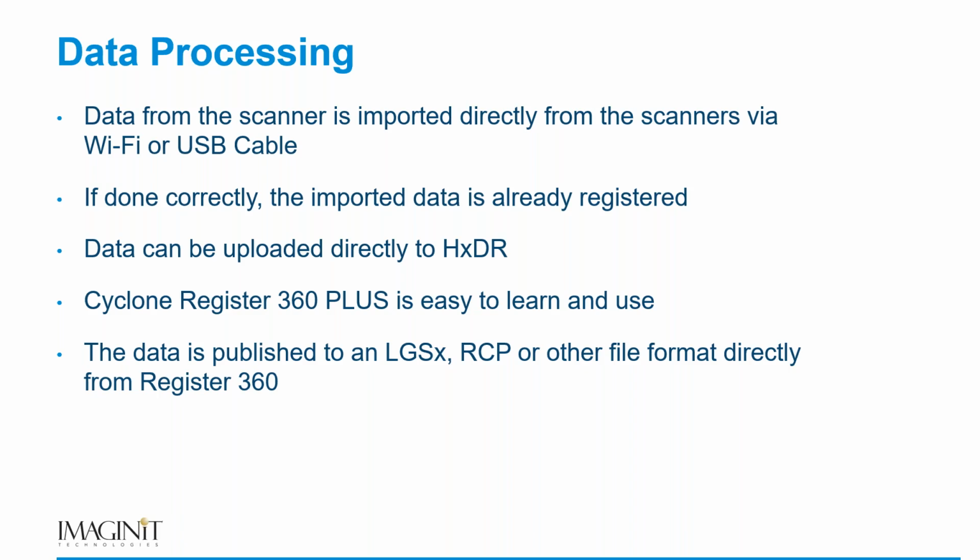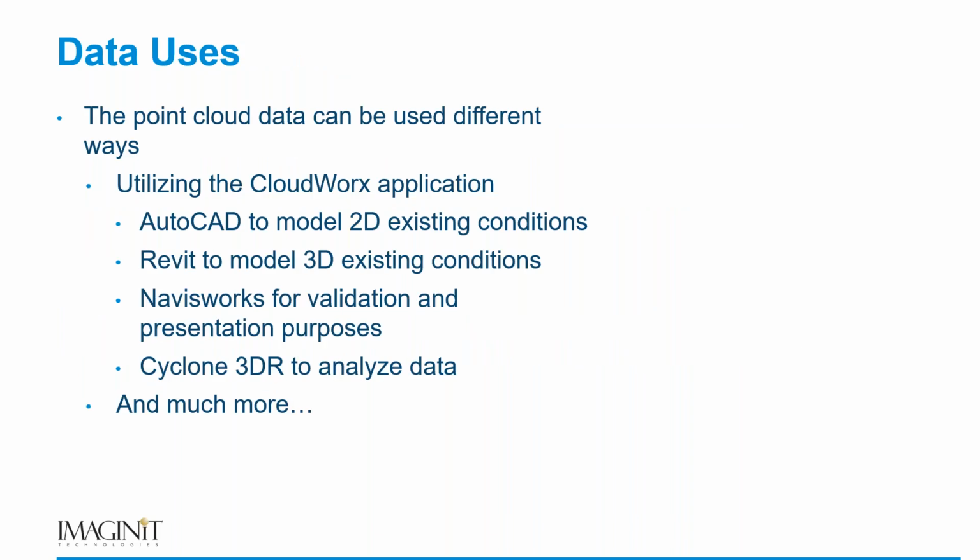Okay. Let's talk about data uses. Once we have the point cloud, if somebody were to ask me what's the biggest question you get when it comes to scanners and point clouds and things like that, I think it's probably, I have a point cloud. Now what the heck do I do with it? And my response is always the same: what can't you do with it, I guess, right?